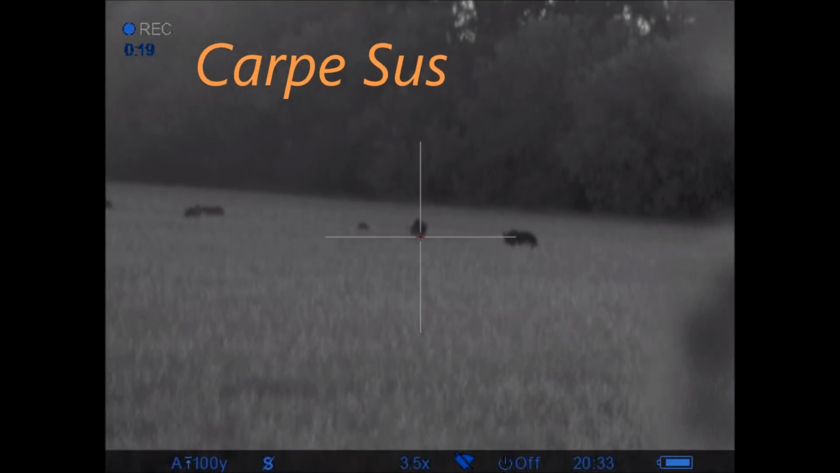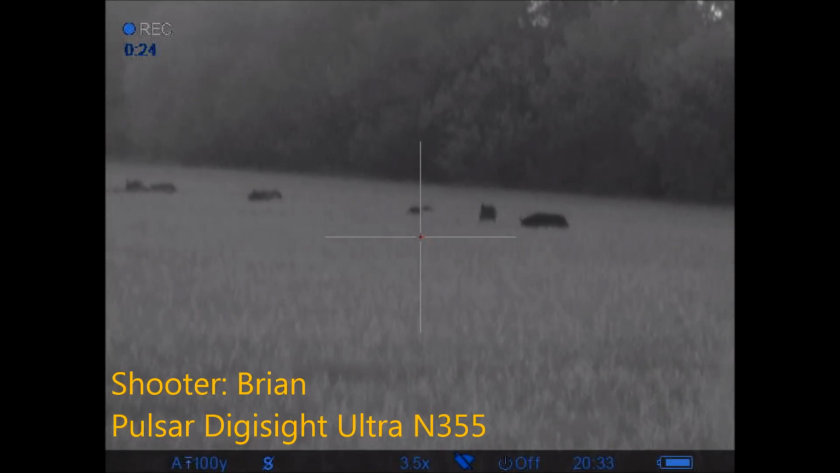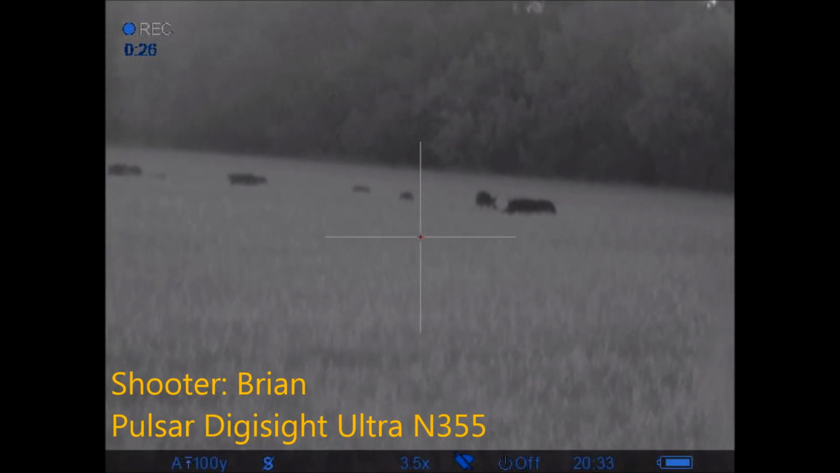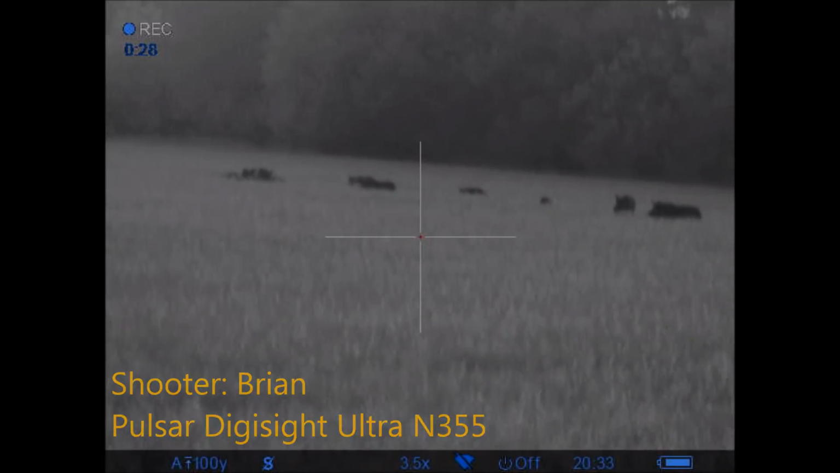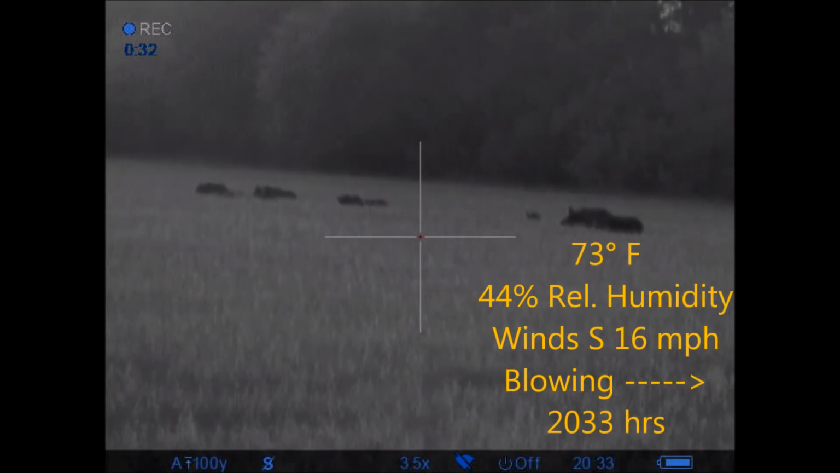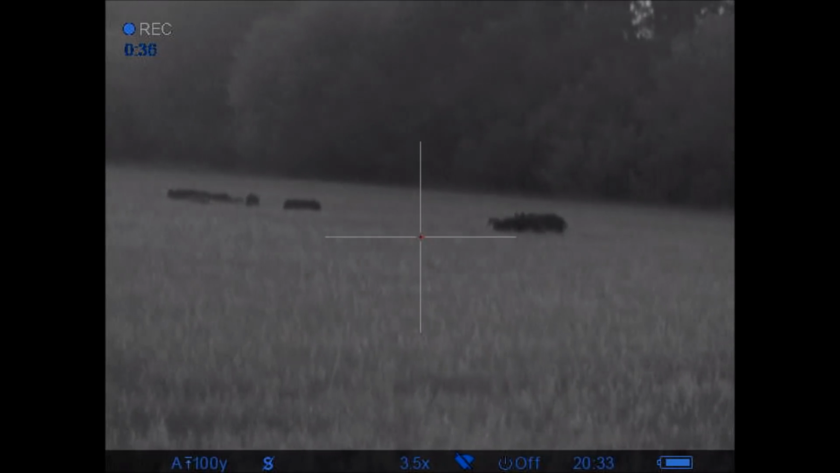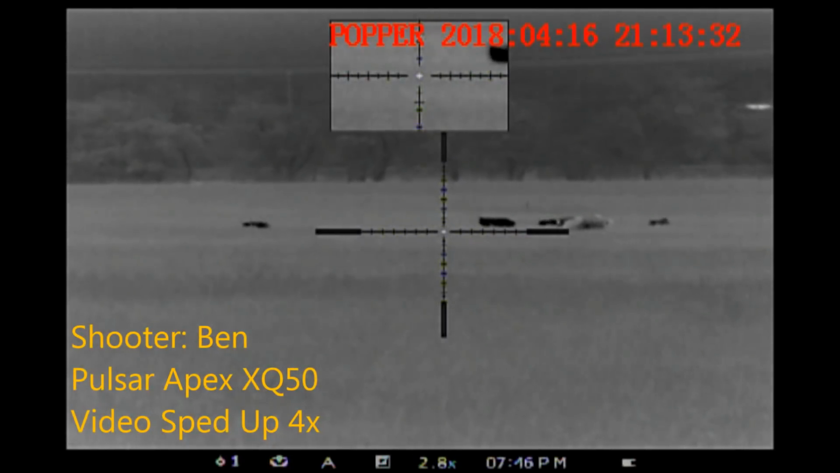Carpe Jesus, hunting down in Bosque County, Texas with my buddy Ben. We arrived a little after 8 o'clock, got down to our spot where we're going to watch the fields. Ben leans over the fence looking to the next field, and the hogs are already here. Unfortunately, we can't shoot at the hogs in this direction. We actually need to be where the hogs are, shooting back towards us to be shooting in a safe direction.